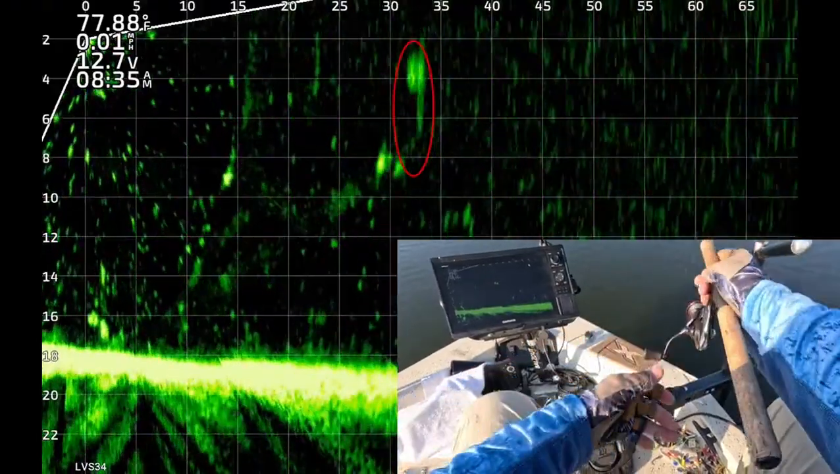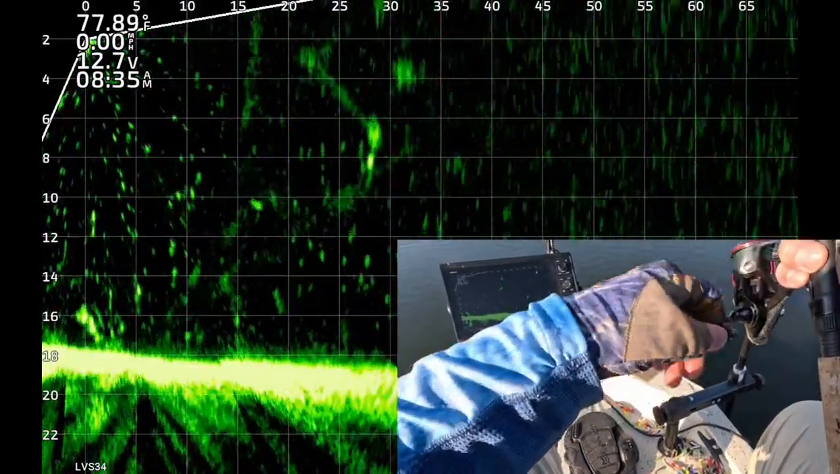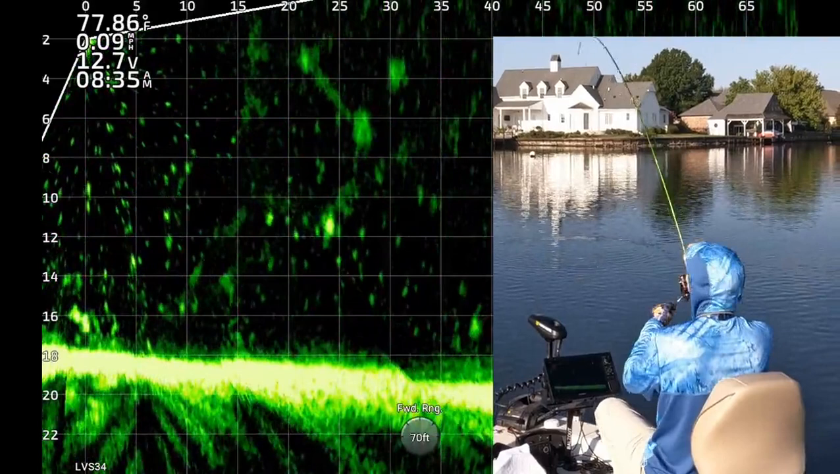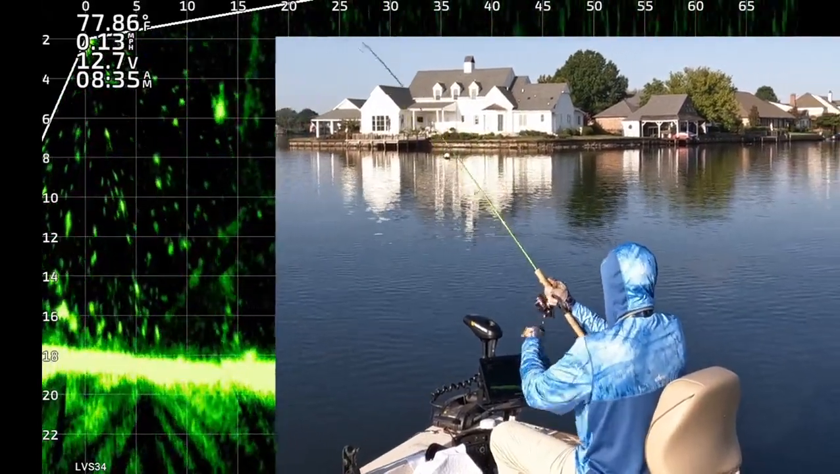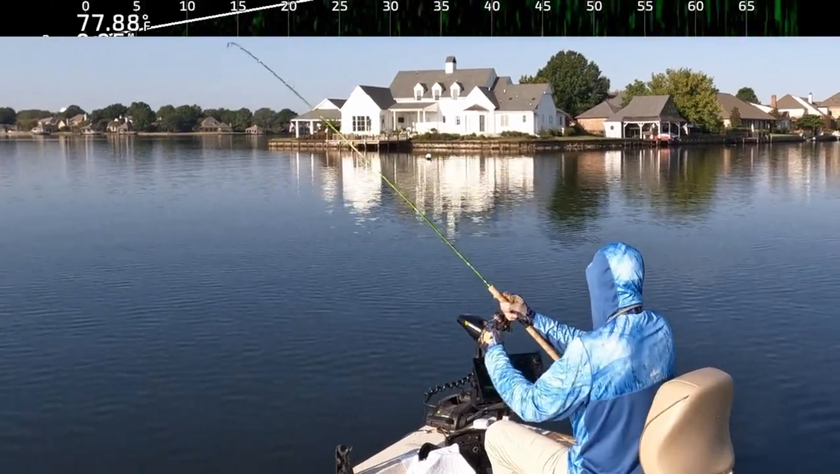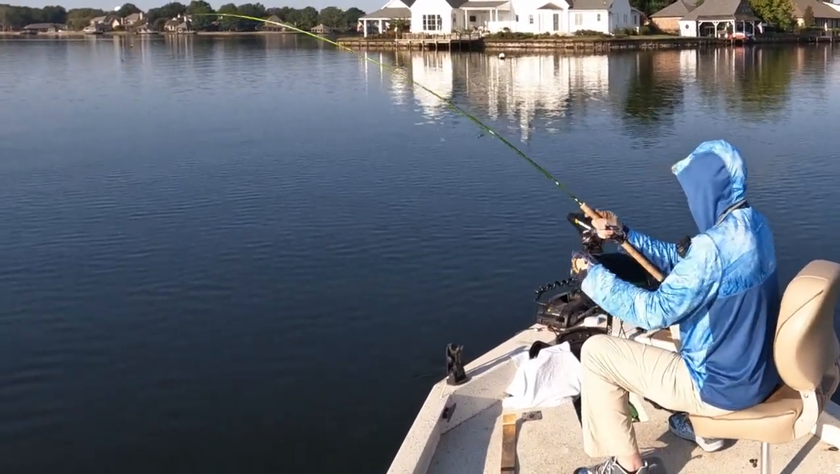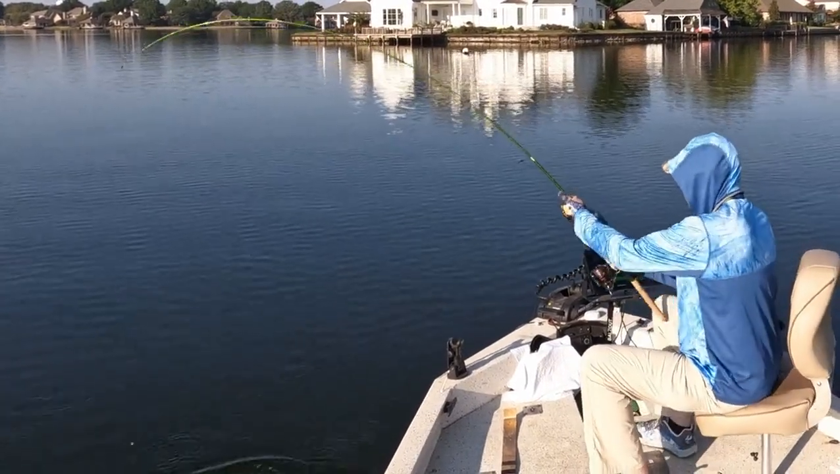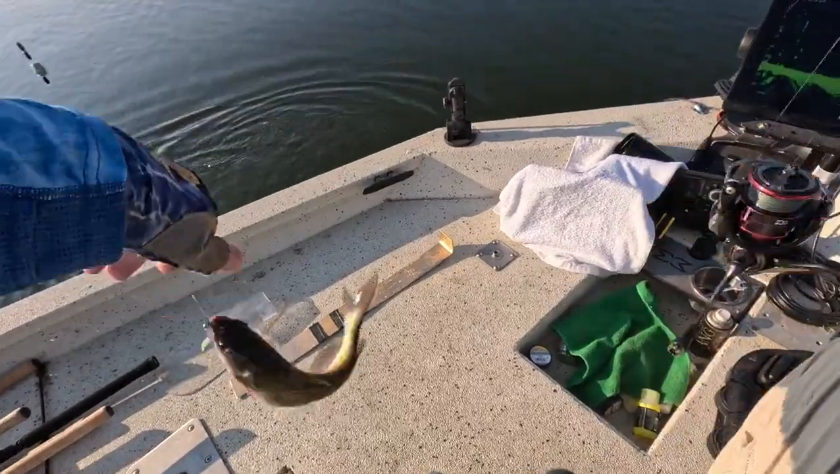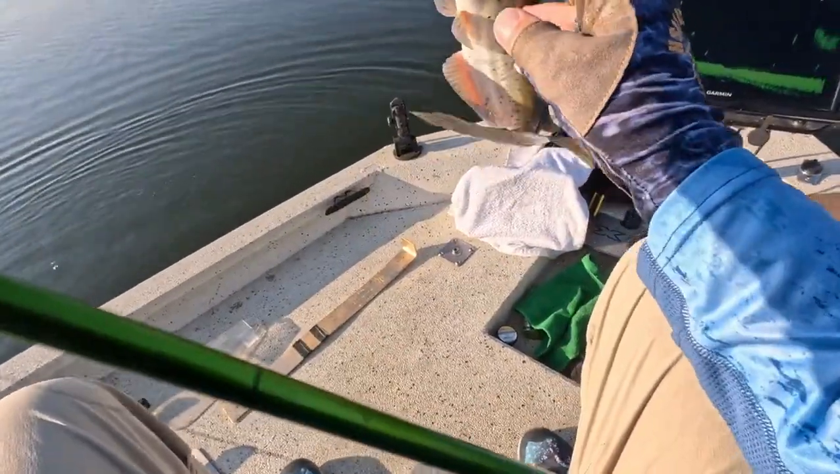There you see the jig dropping about 30 feet from the boat. There's a couple fish 8 feet deep. One of them just peeled off. There's one, 835. I think that's a catfish. Yeah, it's a catfish. I thought that was a crappie for a minute. Yep, it's a catfish. It looked just like a crappie in the water. There was two of them just kind of hanging out still.